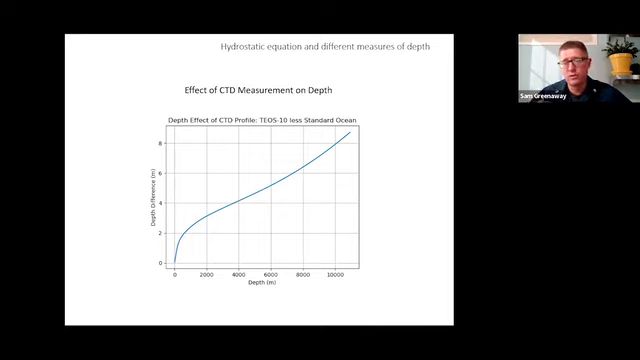Now, that's not generally true, that this is such a small effect. Probably a decent part of that is that the deep ocean is pretty close to standard seawater. It's cold, it's 35 PSU. So the relative effect may be bigger if you're looking at a pressure sensor in, say, shallow hot water.